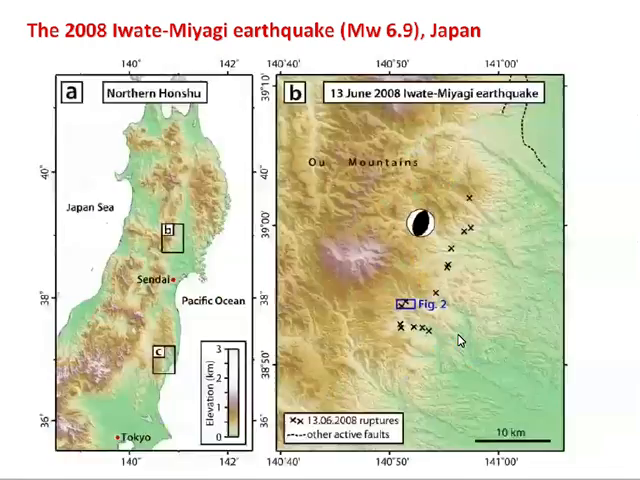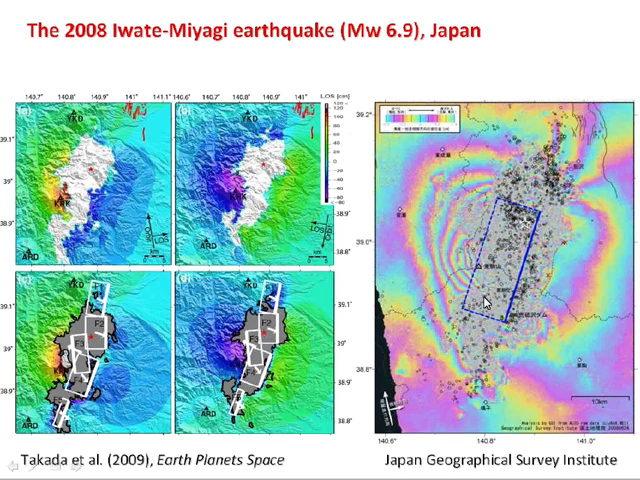So this is a map. This is an interferogram of the earthquake. Basically, it's a west-dipping thrust fault, very shallow angle. And you can see in the interferograms, these are from two different papers, this big patch of incoherence basically along the surface faulting. So this white area here, and this kind of mangled area, are places that InSAR can't image at all.